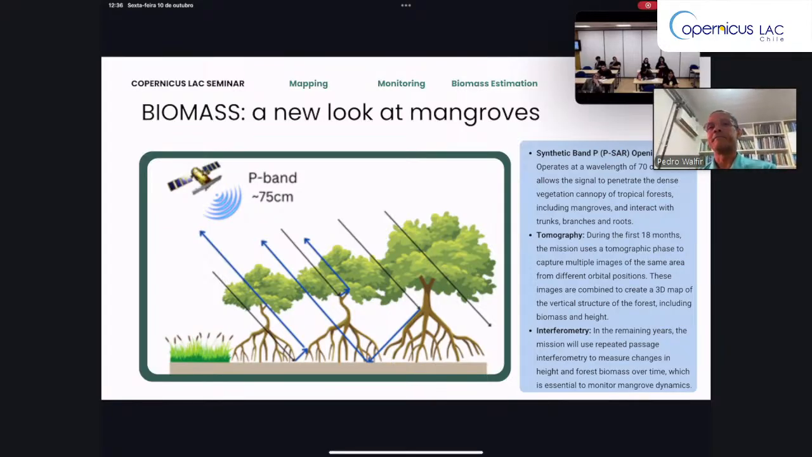And I'm sure that we have a very new age in SAR studies in the next decades. I would like to say that BIOMASS is the SAR of the dreams. It's the most complete SAR that we will ever have.